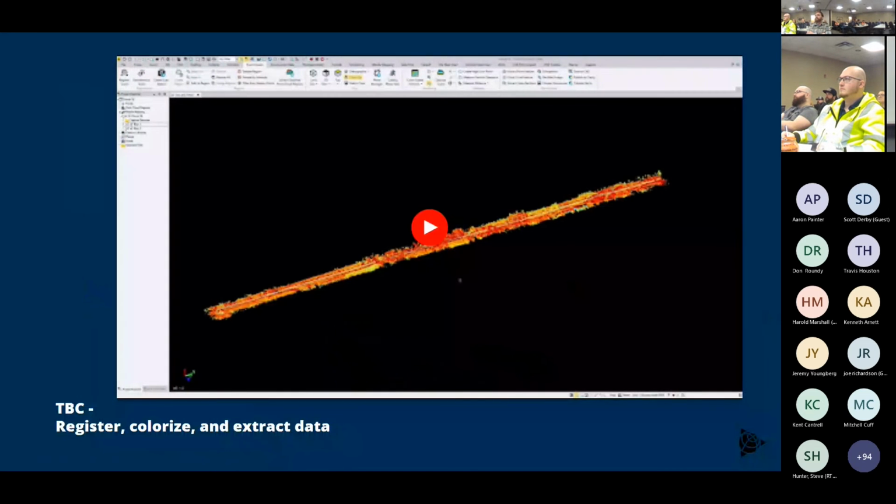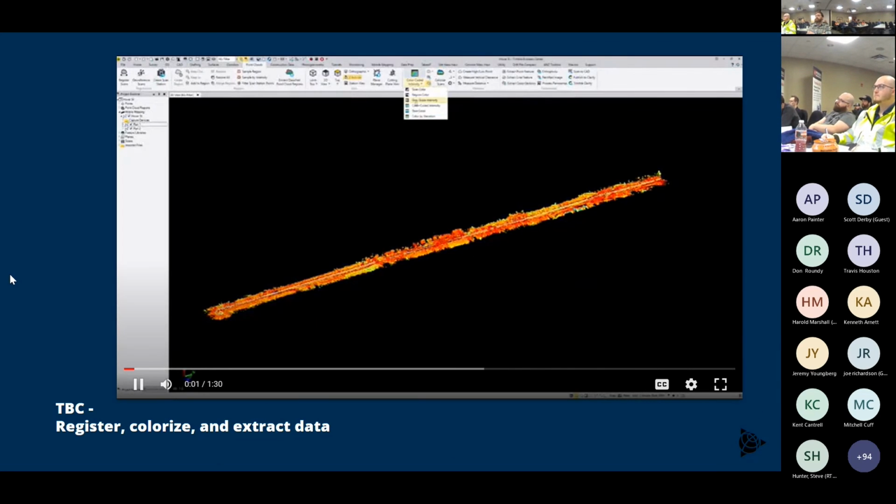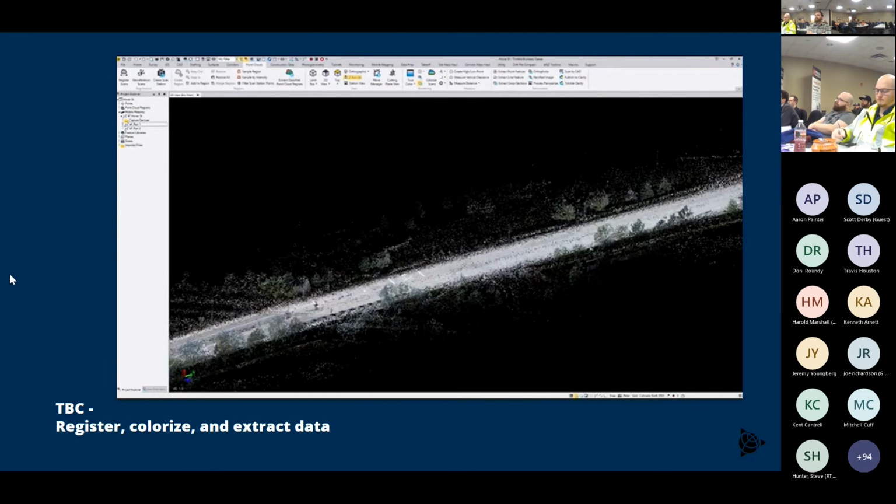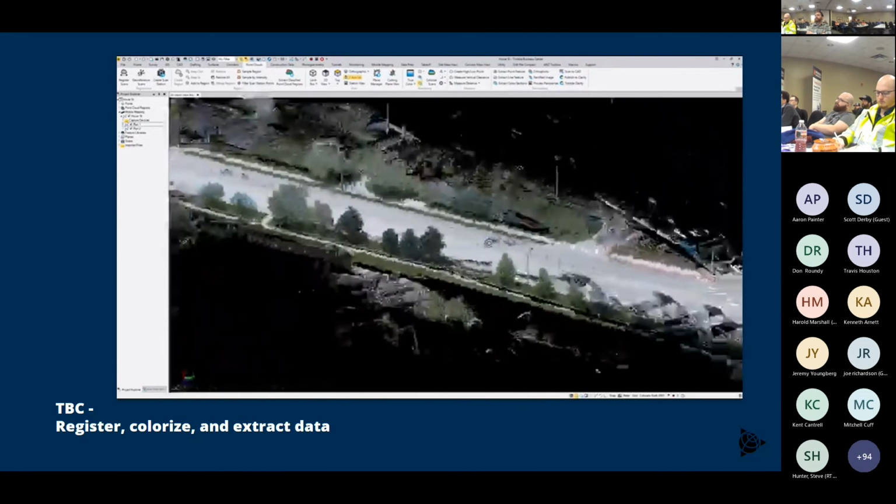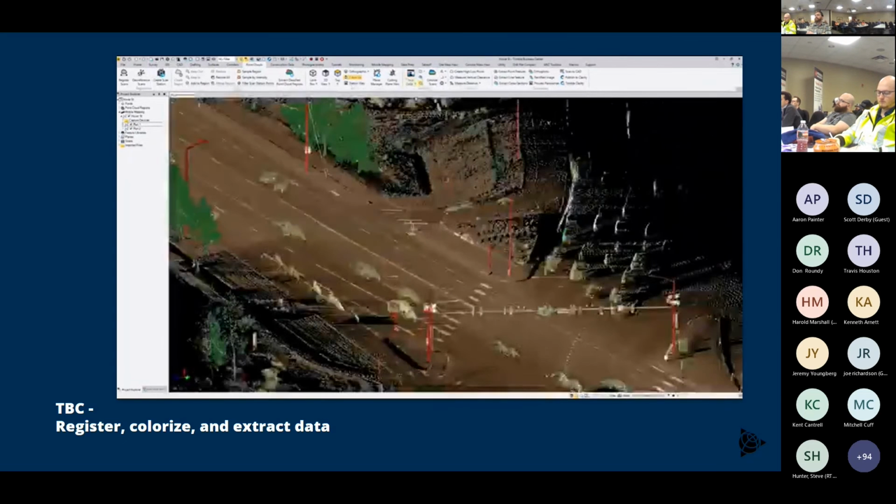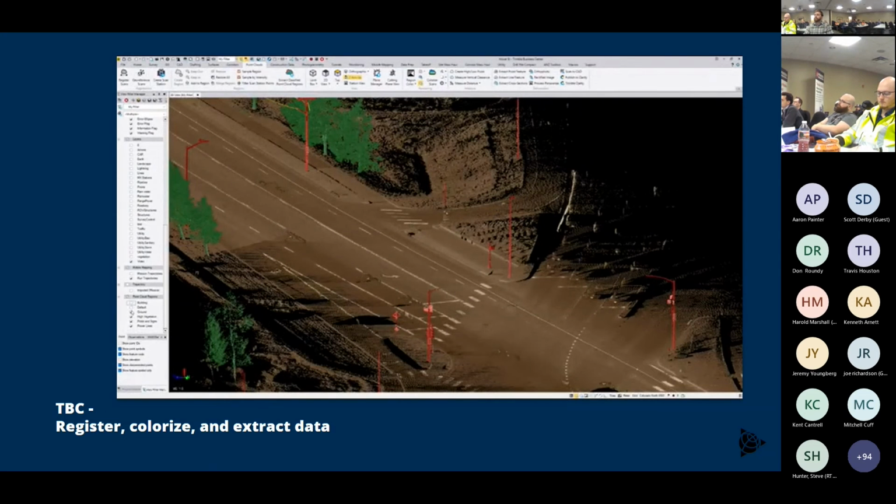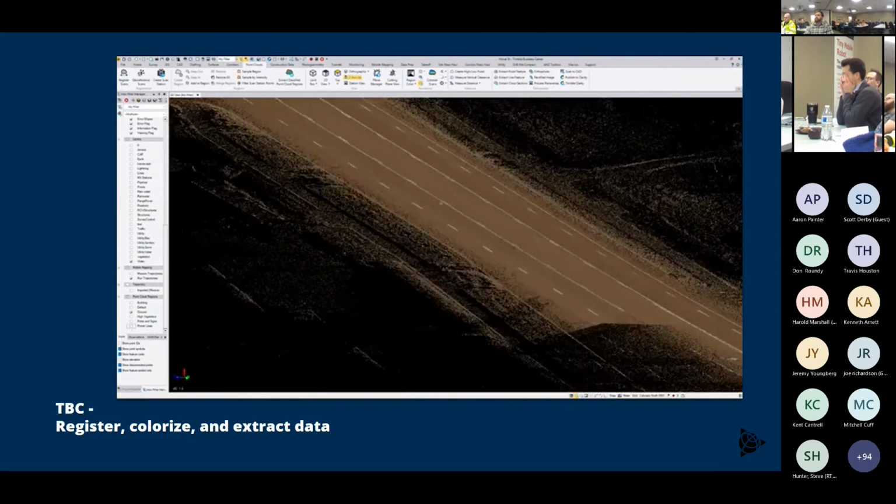So let's actually look at the software a little bit. I'll start this video. There's no sound or anything, I'll just kind of talk over this video. TBC is going to be your main software for processing this kind of data. Nowadays, the trajectory correction, the cleaning up, the colorization, all of the mobile mapping processes are in the mobile mapping module of Trimble Business Center.